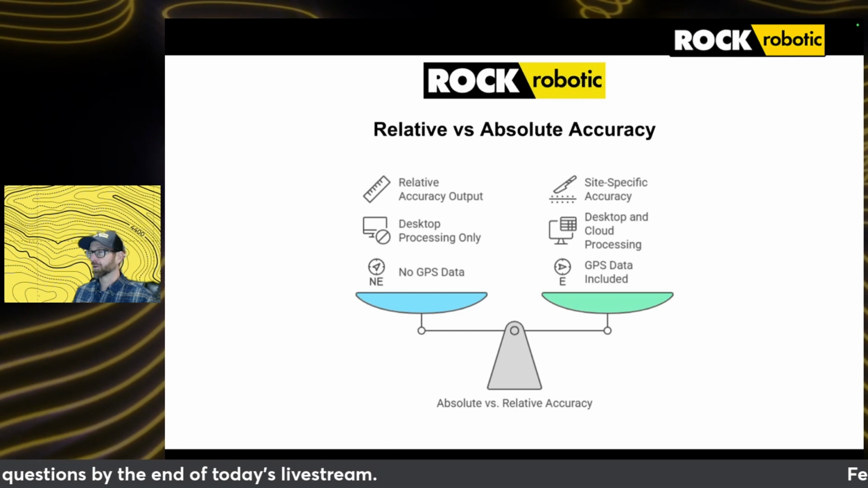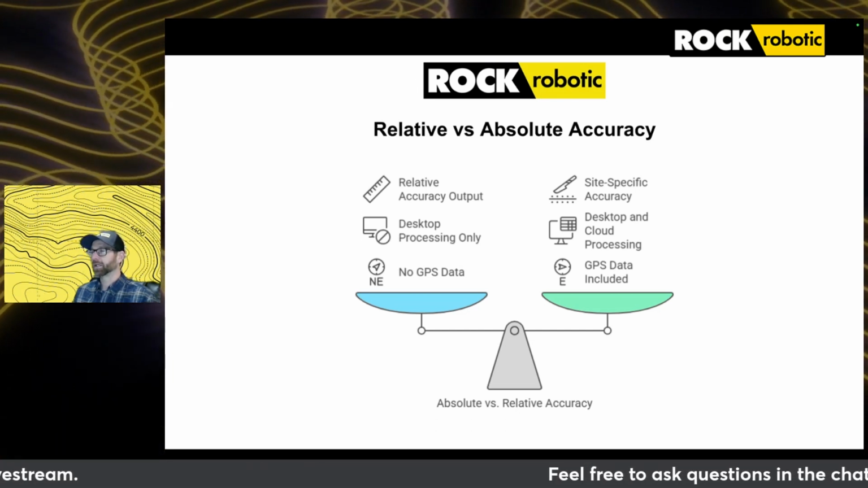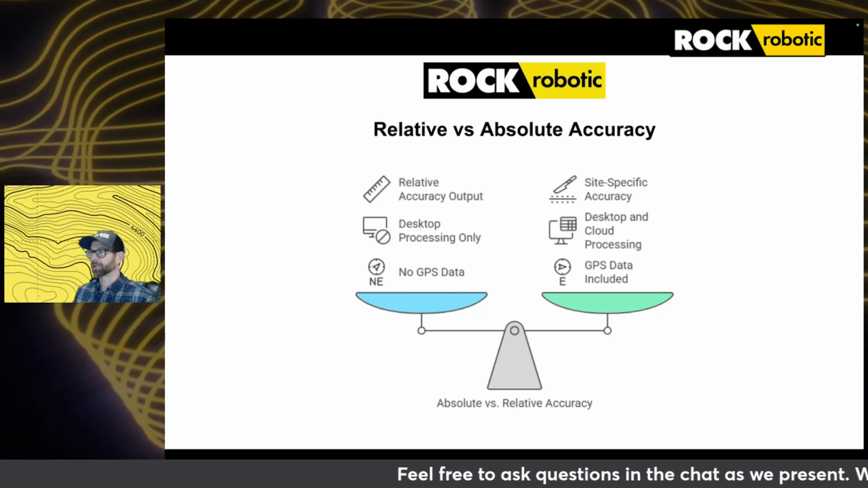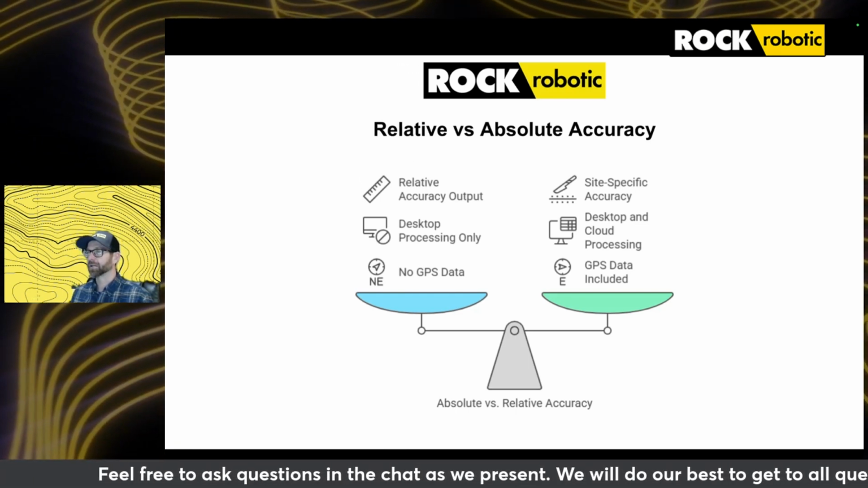If your goal is survey grade accuracy of 1/10 of a foot, and you don't have that survey grade accuracy for your GCP, you're never going to have the confidence that you're getting that in your final data set.